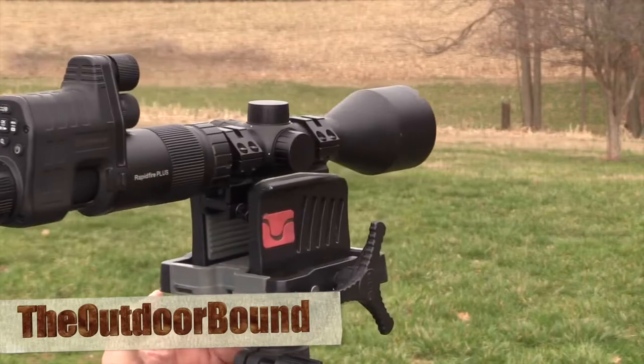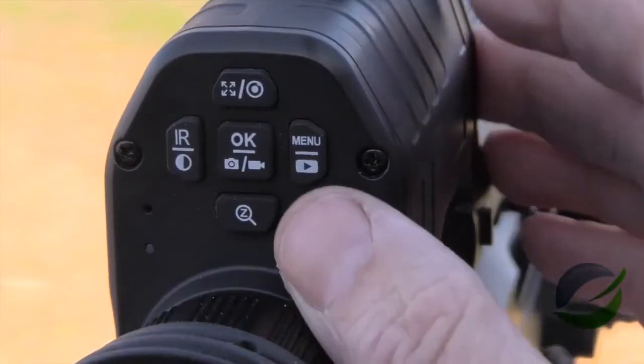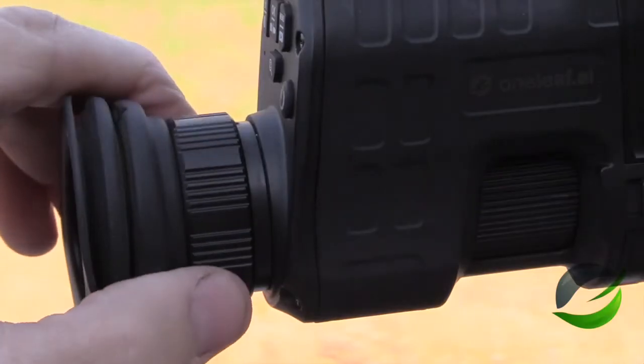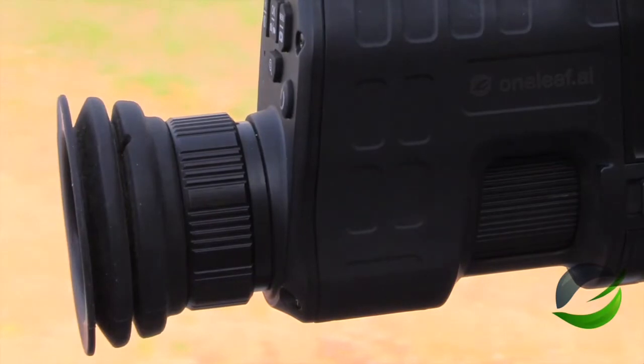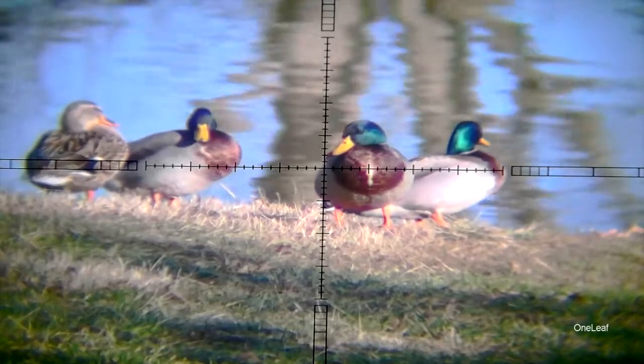So all mounted up here on the tripod, and I'm excited to try this thing out. First thing you've got to do to power it up, you hit this button right here. You see the green LED and it powers right up. After that, you'll want to focus your diopter by turning this ring right here. You'll look in the screen and rotate the diopter adjustment ring until optimal sharpness is achieved.